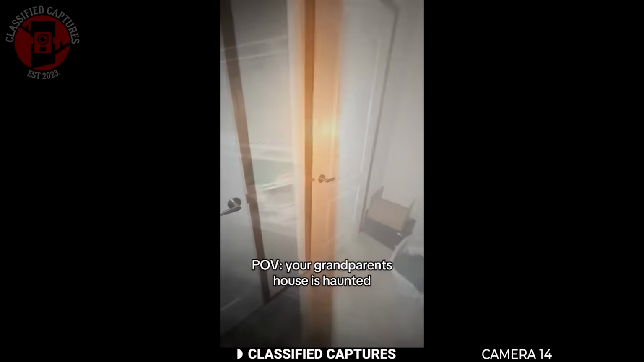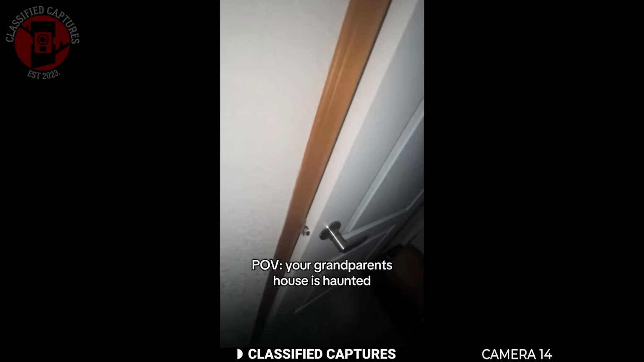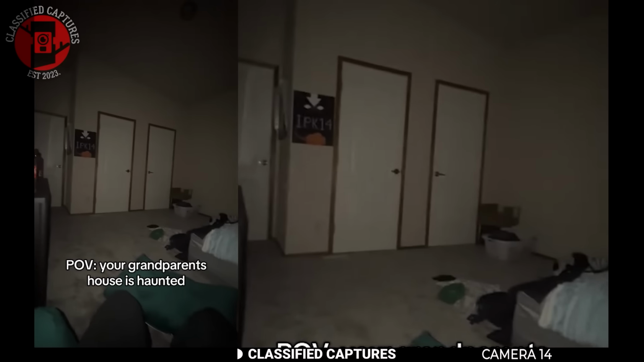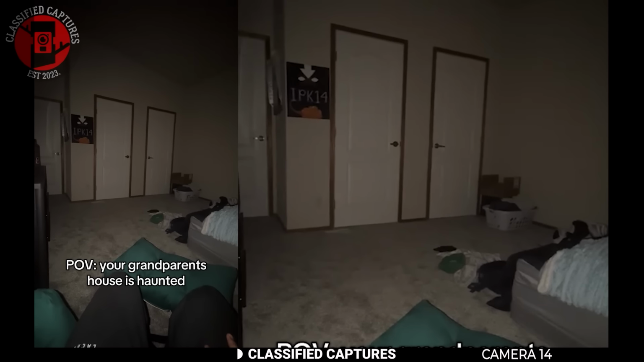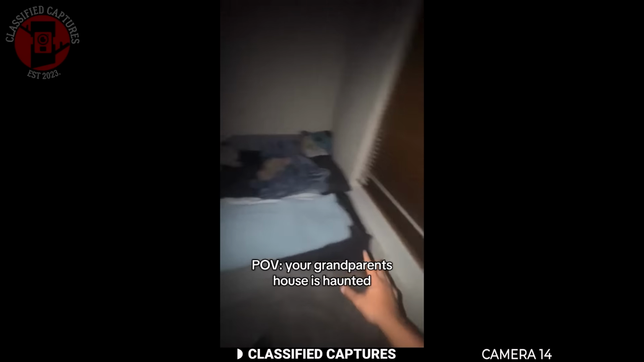But the uneasiness didn't leave. He couldn't shake the feeling that something unseen was moving through the house watching him. Old houses can creak, doors can shift, and wind can make strange sounds, but there's something different about moments like this, when you're alone in a place. Do you think that was just the old house settling, or something else?